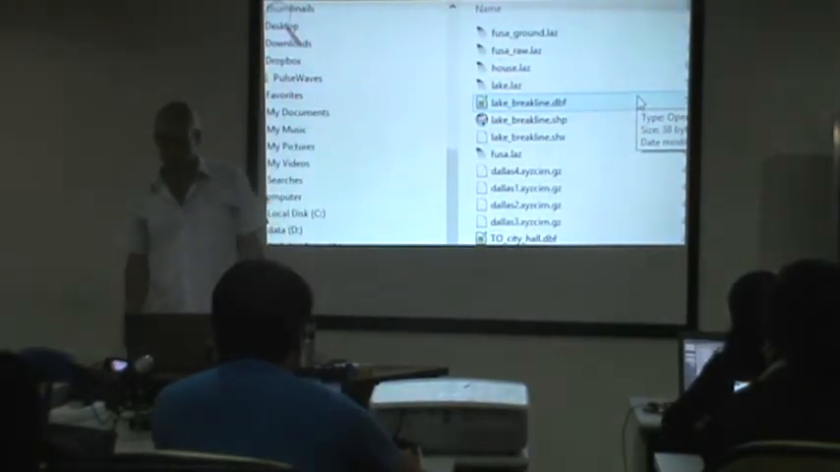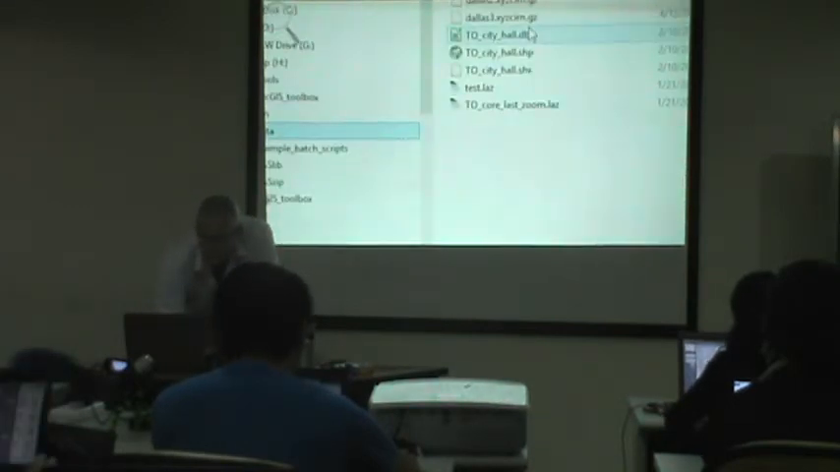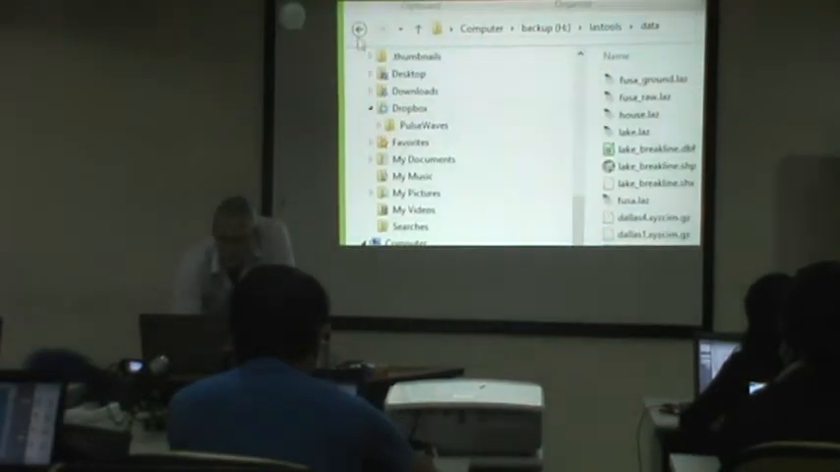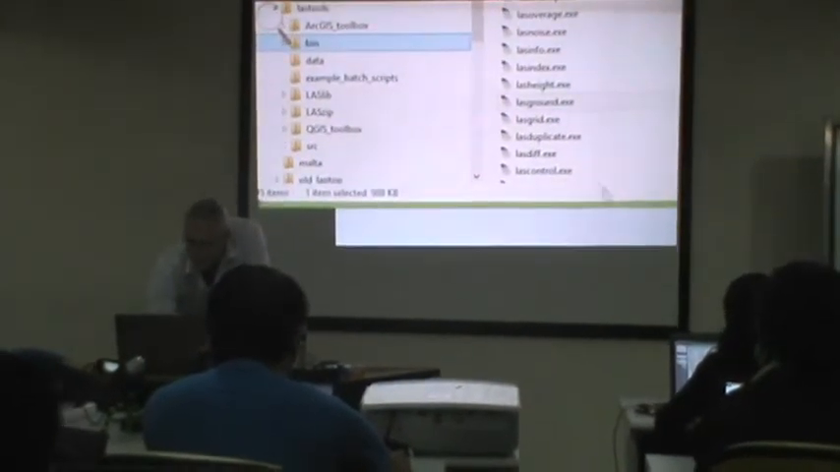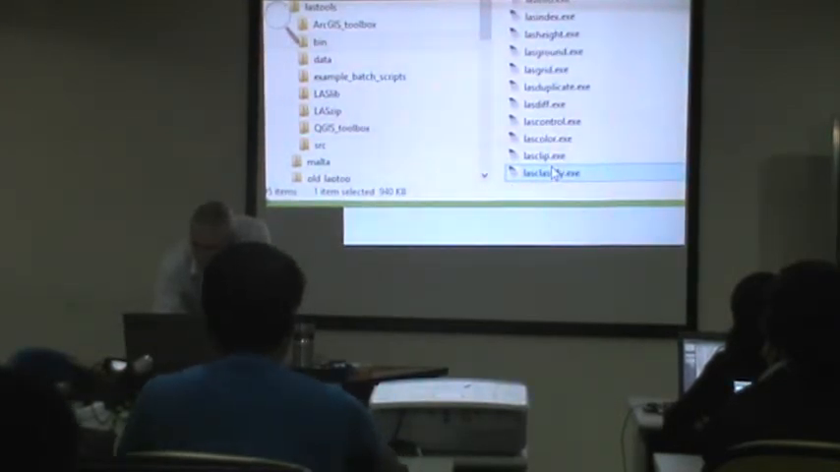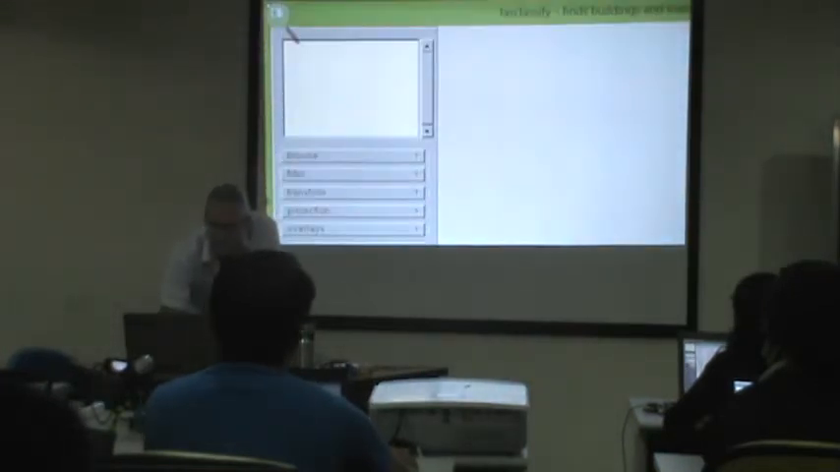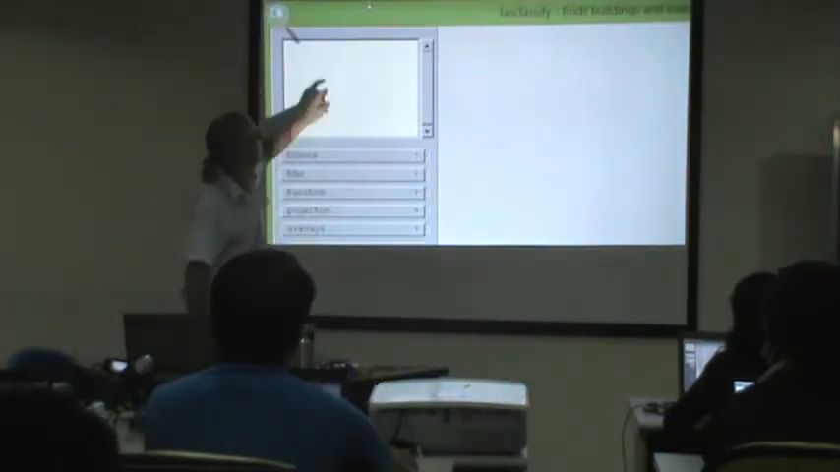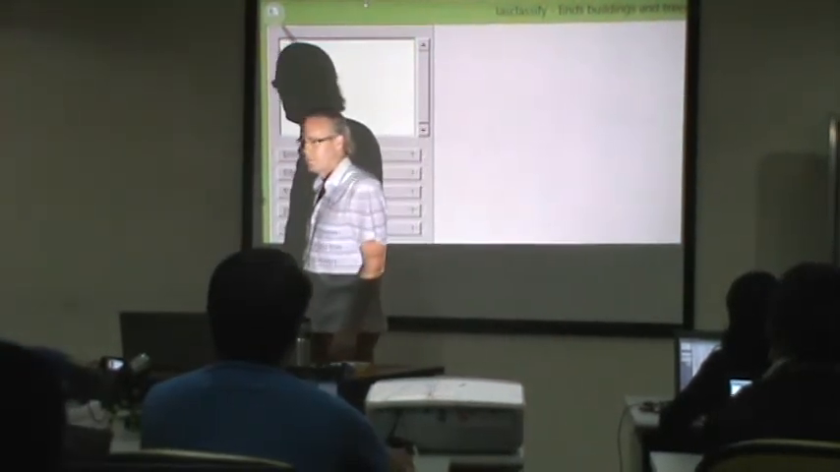Okay, next step, let's classify it. That's a new tool, LASclassify, classifying building and vegetation points. Here it is. It finds buildings and trees, or vegetation in general.